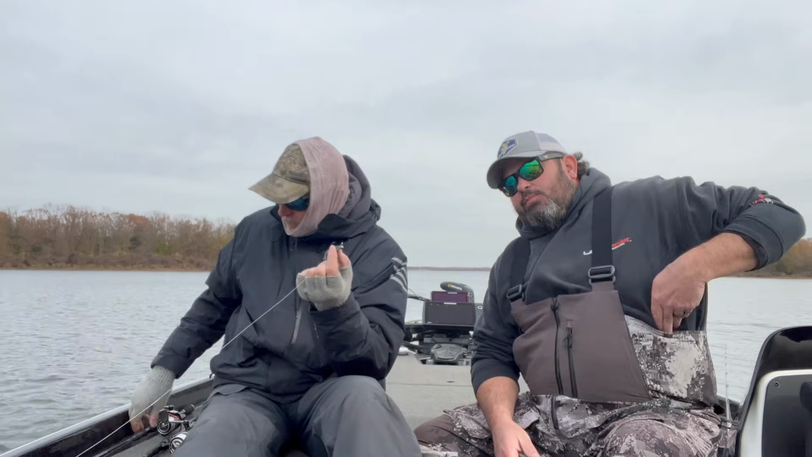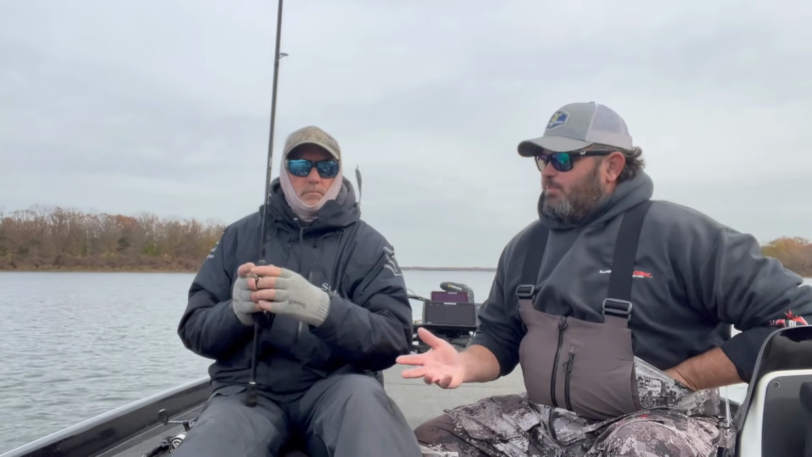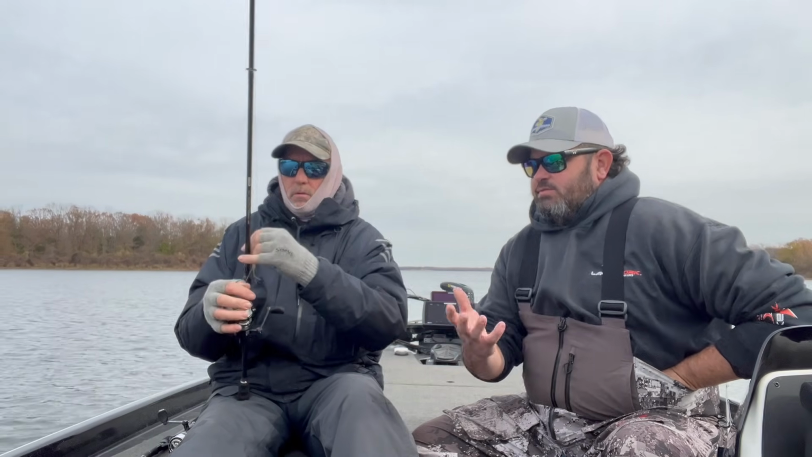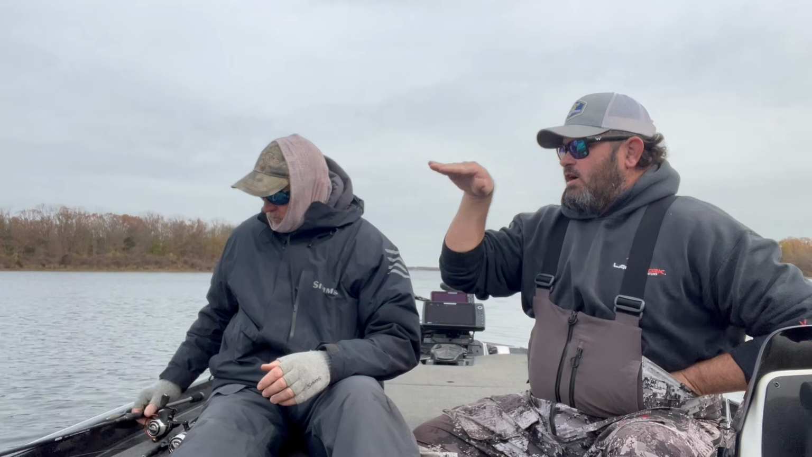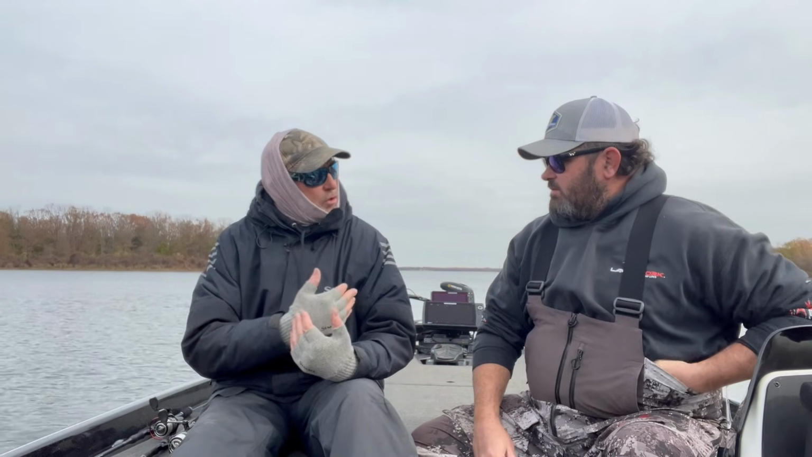From a technique standpoint, this should be pretty relatable to how I fish an Alabama rig. When I scope with an Alabama rig in the coldest times of year, I really slow it down and kind of drift it to them, keep it over their head, and try to hover it right over them as much as possible. Is that kind of similar to what you like to do with this? 100%. What I saw you doing today with the Alabama rig is exactly what you do with this.